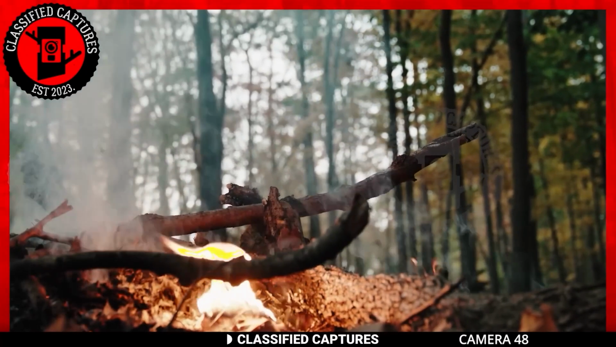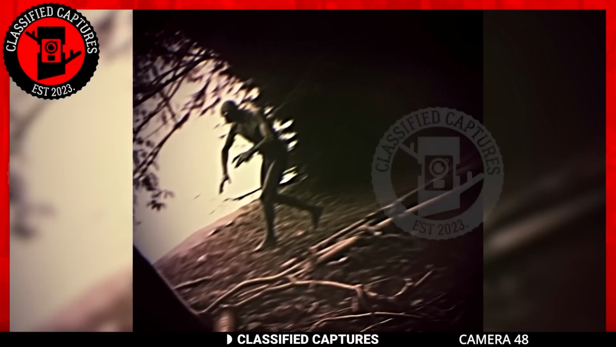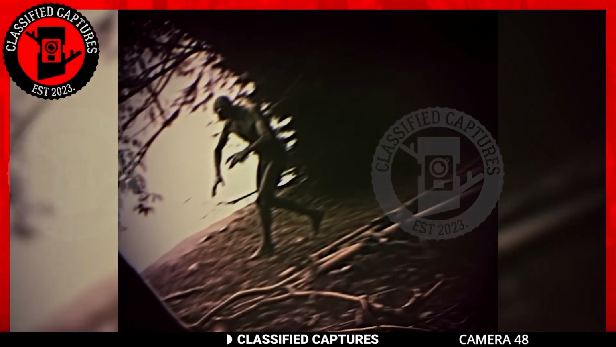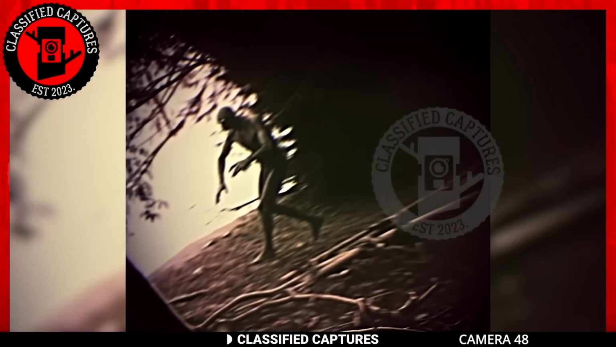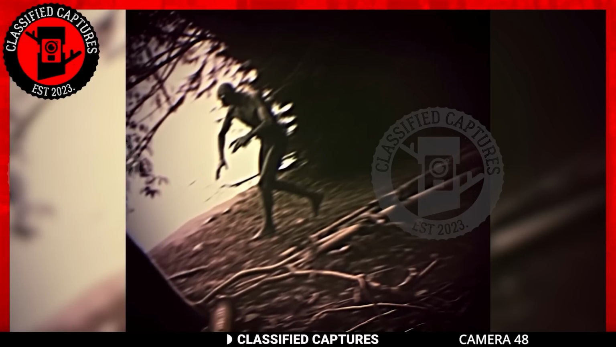Did you grow up with scary campfire stories? Well, this next capture was brought to us by a man who lived through one. This image was taken by a man who was exploring a secluded woodland area. Yes, the only description we have is secluded because he refused to disclose the specific area.